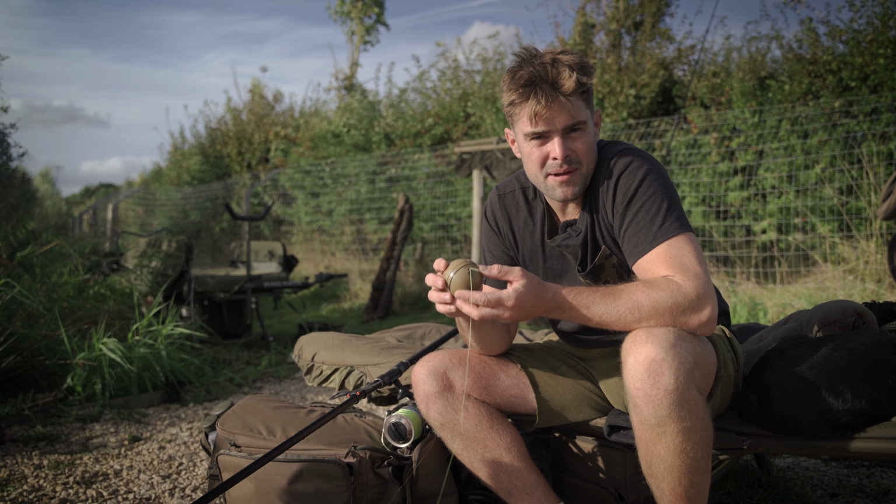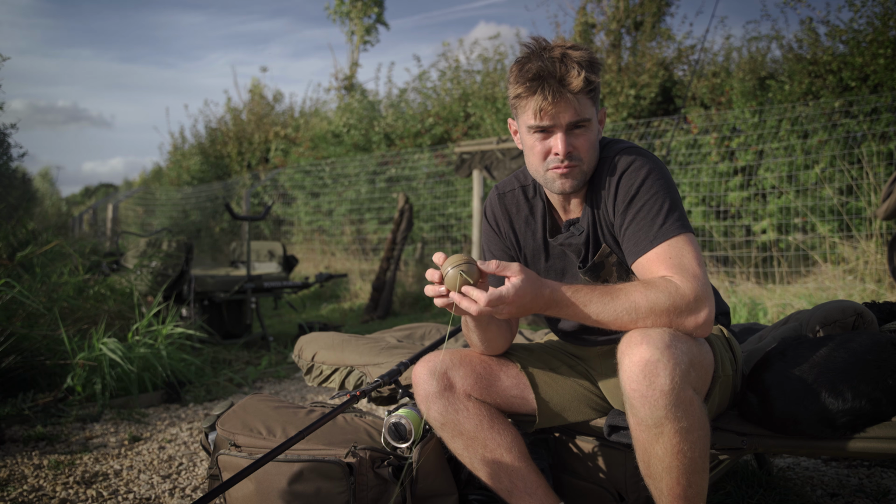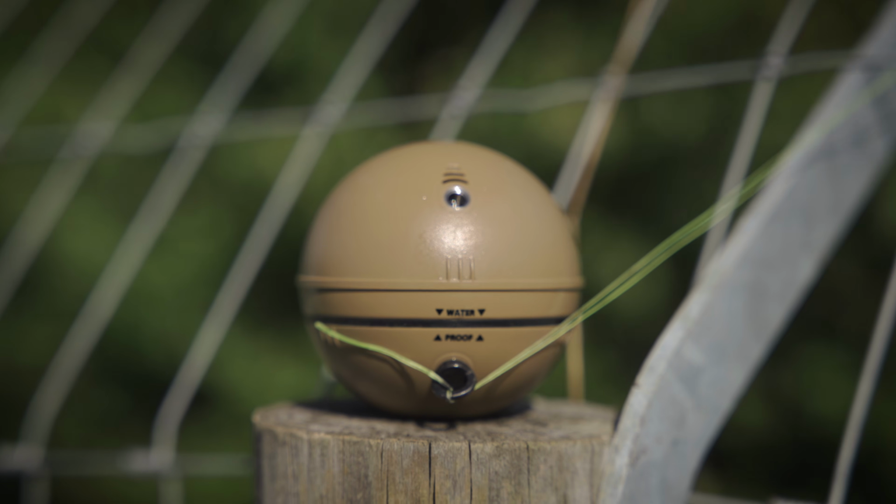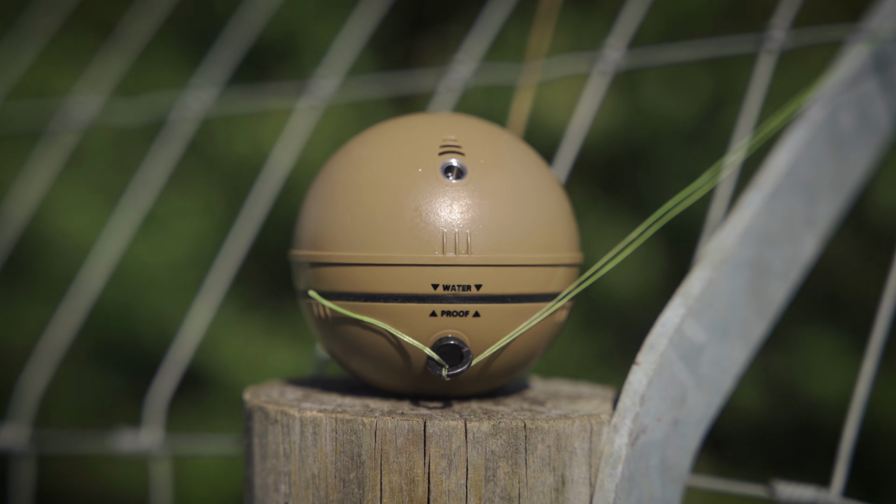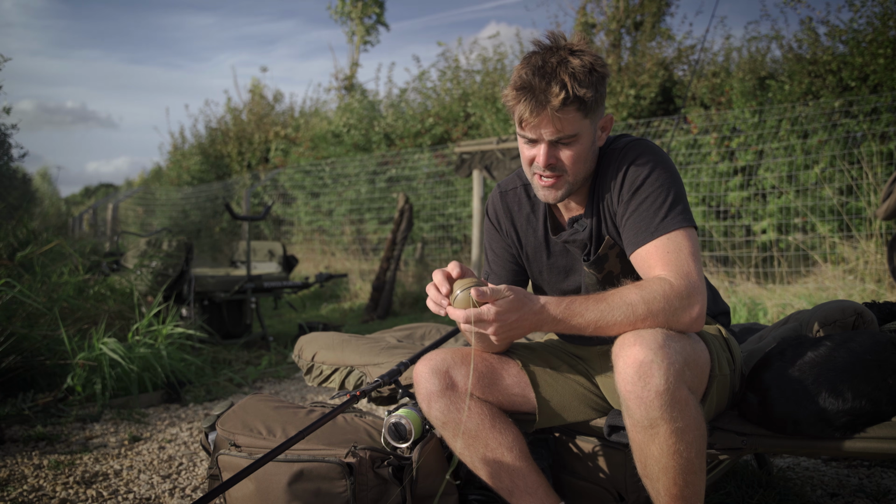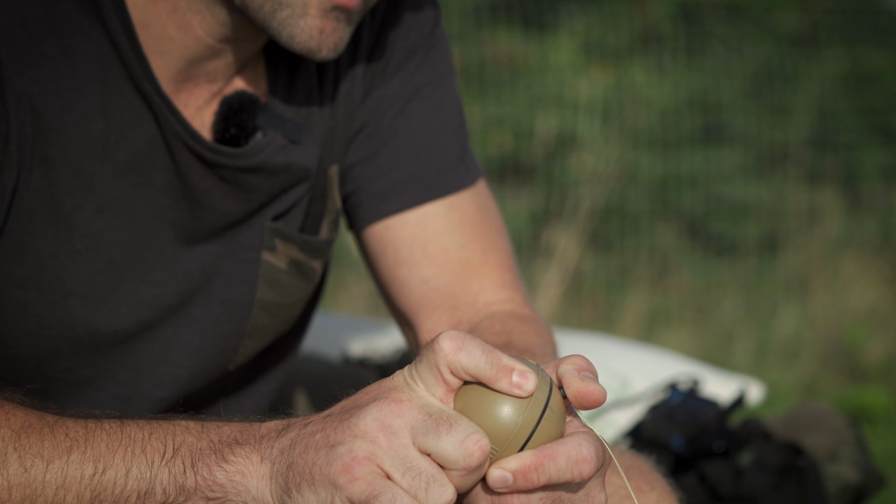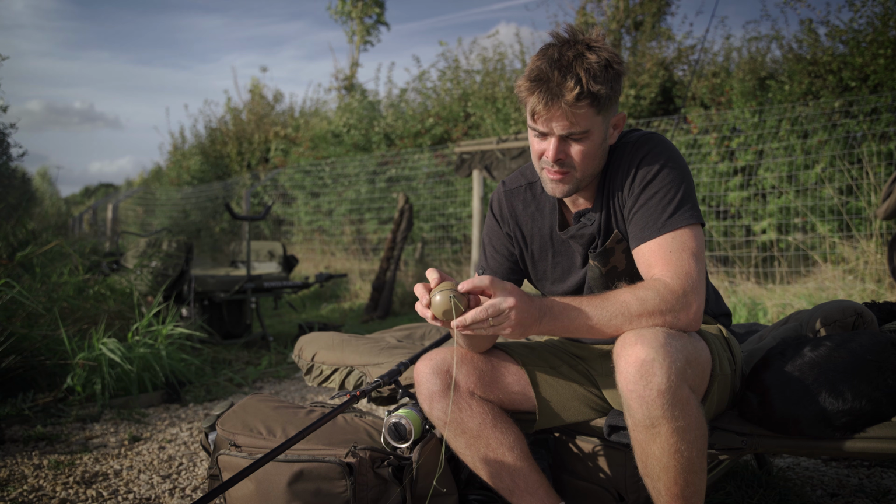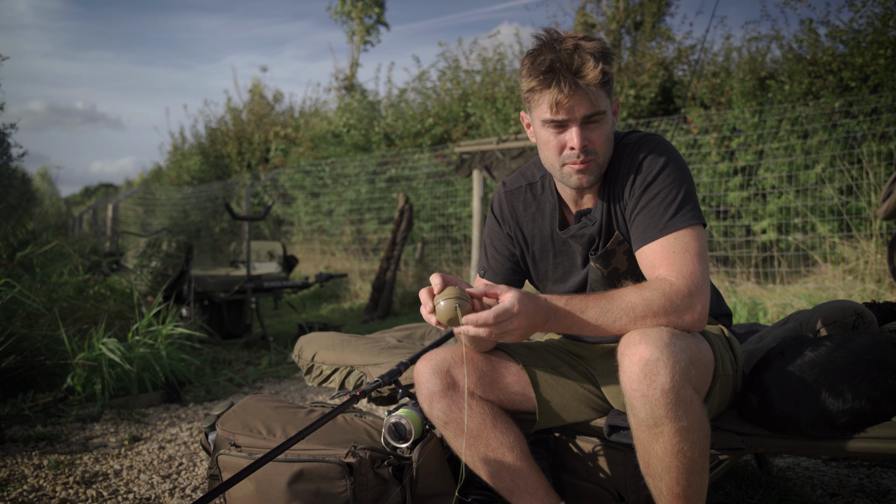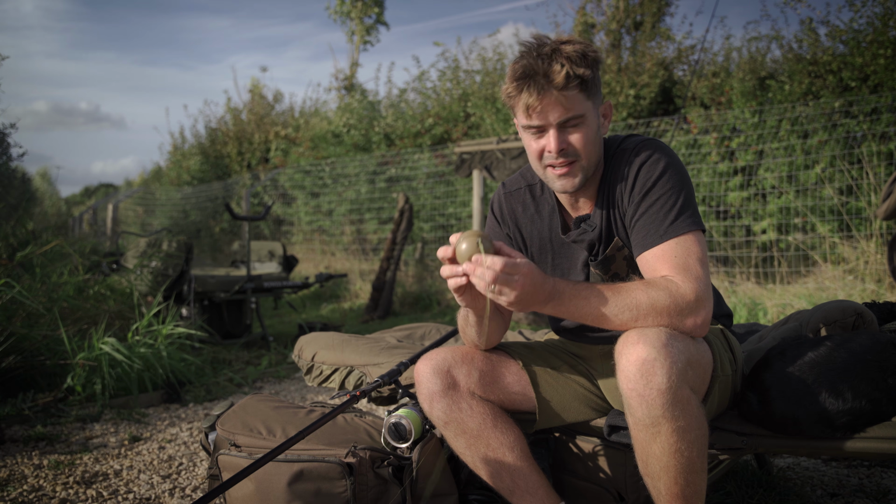So when using the Deeper, you need to make sure that it is totally waterproof for obvious reasons. Now on the Deeper itself, you've got the words water and proof and 4 arrows as well. Now to make sure that there is no water ingress, simply slide the 2 sections so that they meet like so, that the 2 arrows are opposite each other and the water and the proof sign is opposite each other. And that way you won't get any water inside the Deeper, and it will work perfectly.